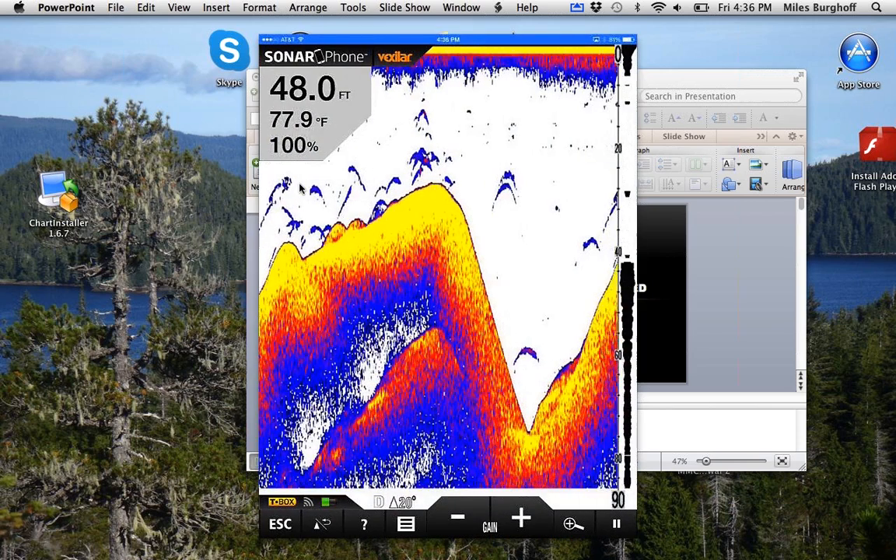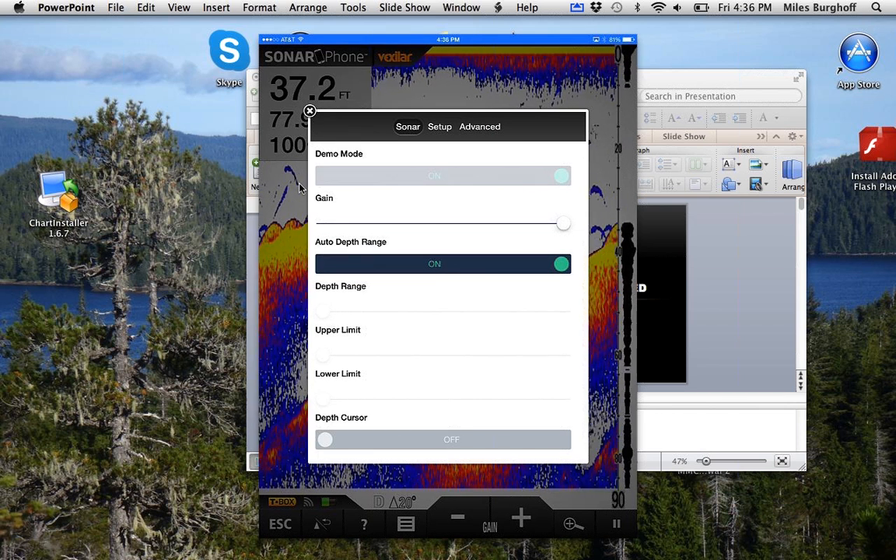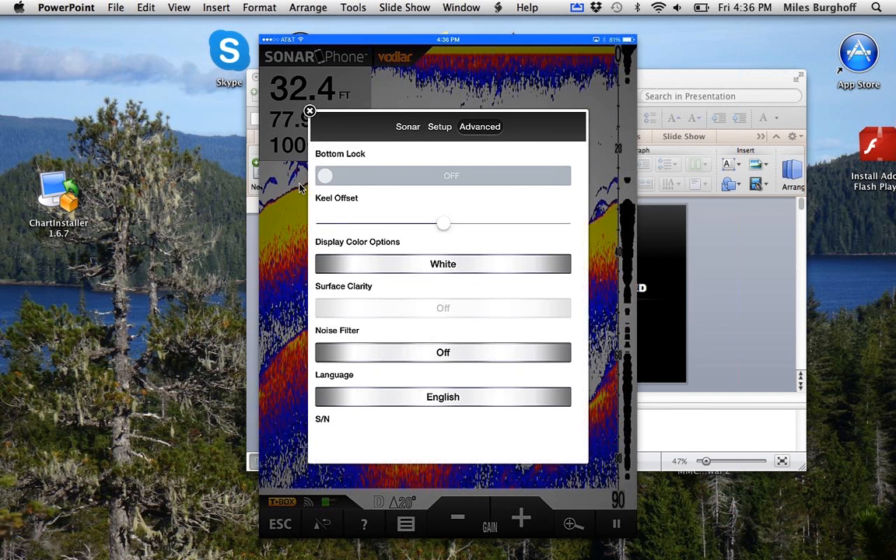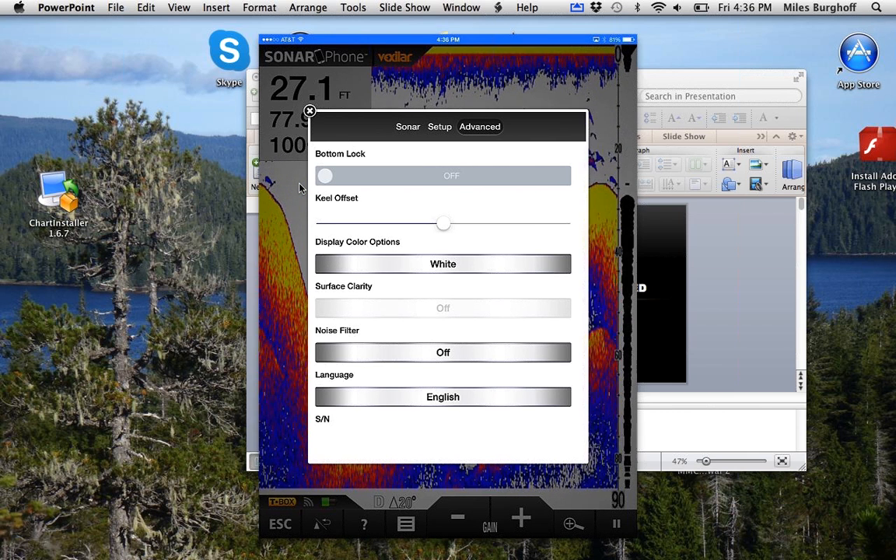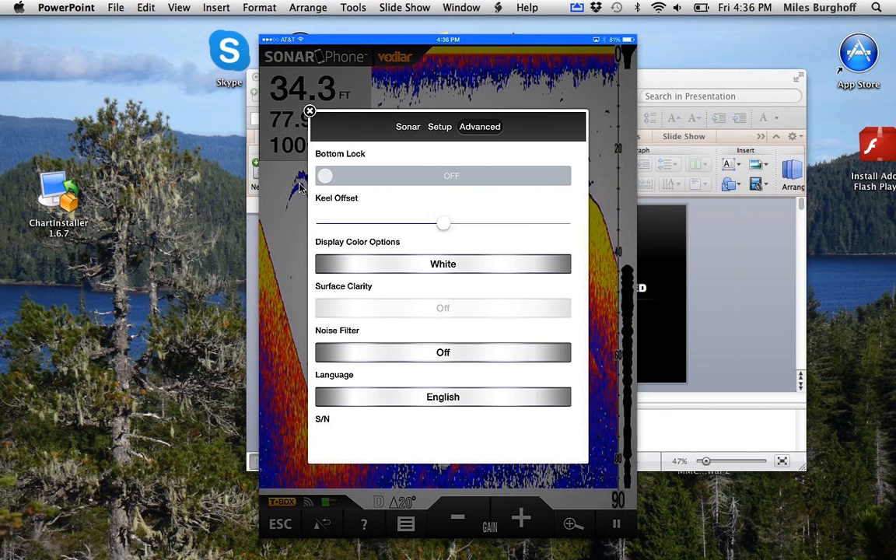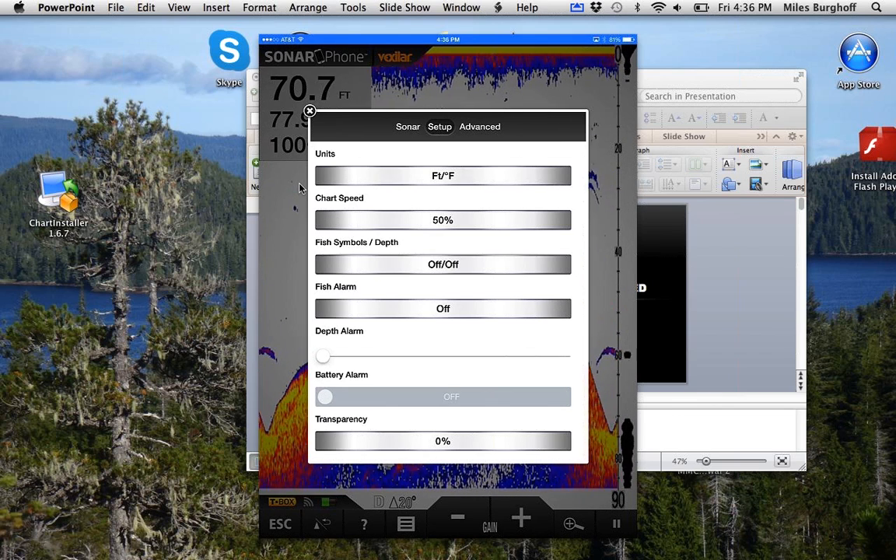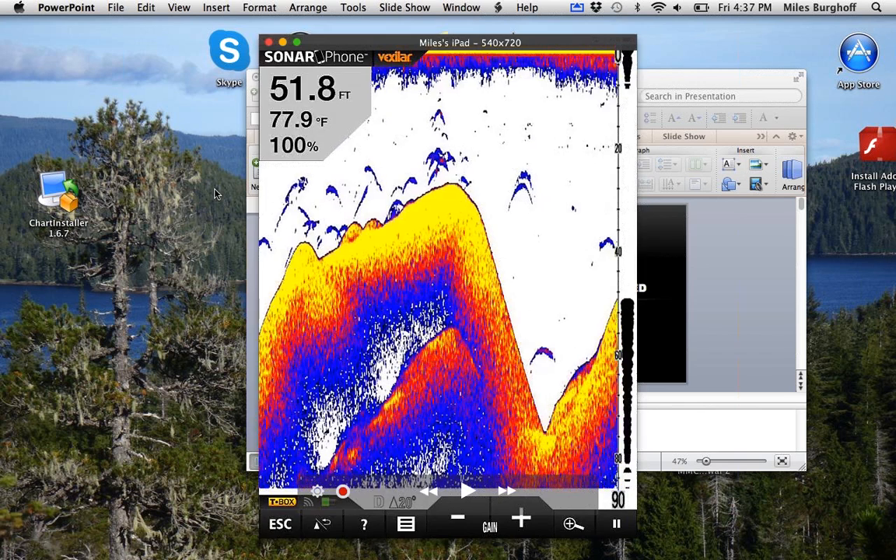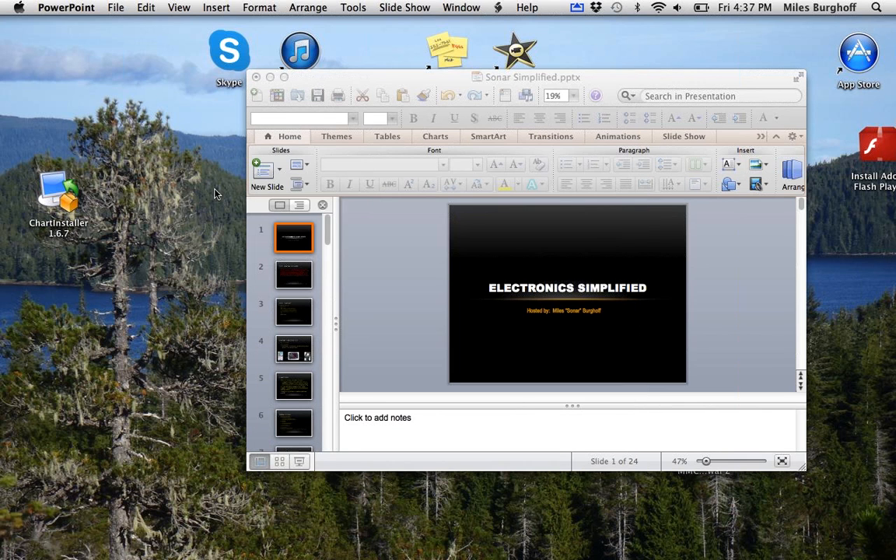All right, there we go. So I think we can change the speed in demo mode. Maybe not. Chart speed. I can't do it, unfortunately. Sorry, bad example.